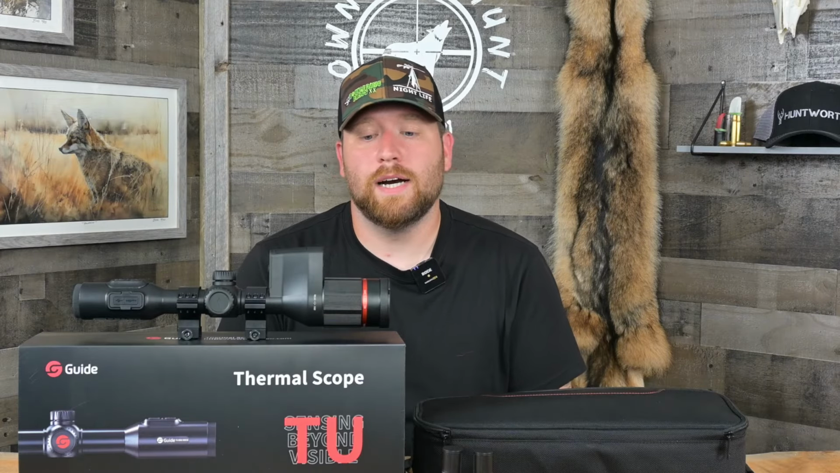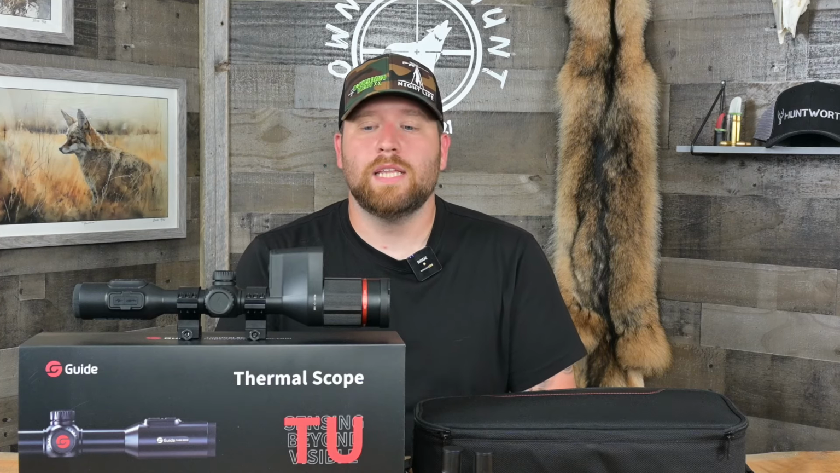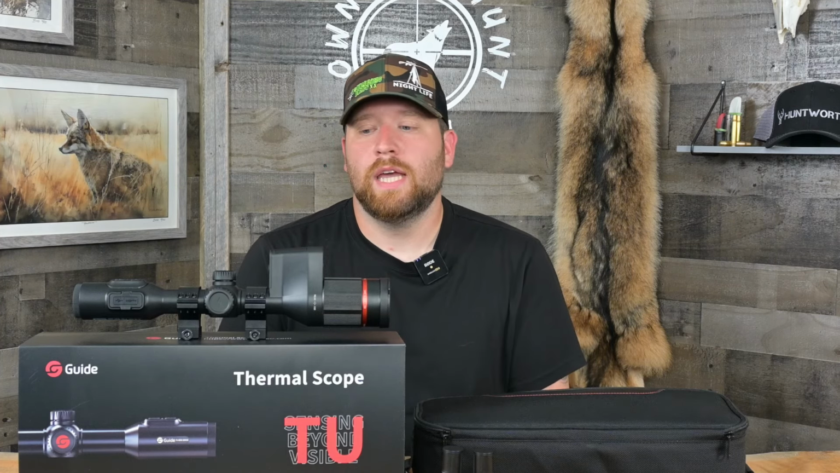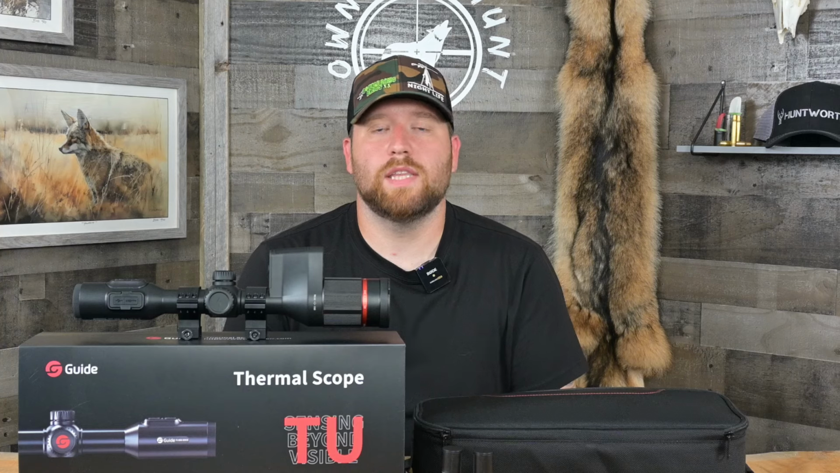So guys, that's pretty much it on the scope. You're probably sitting there going, well, should I buy this scope? If you want my honest opinion, I'd say yes. At this price point, with the features you get in this scope, it is extremely hard to beat. The image quality is very good. It is a very feature-rich scope, has contrast and brightness settings. You can really dial in the image based on the weather conditions and things like that.